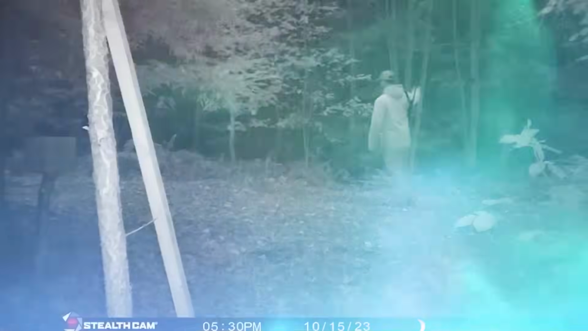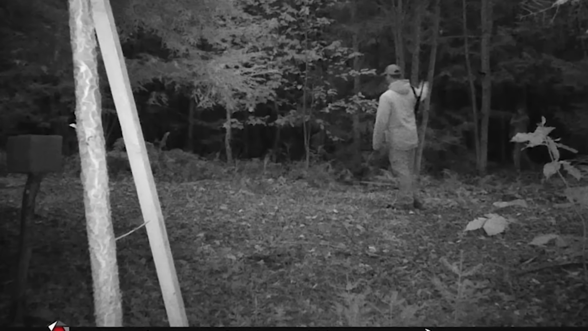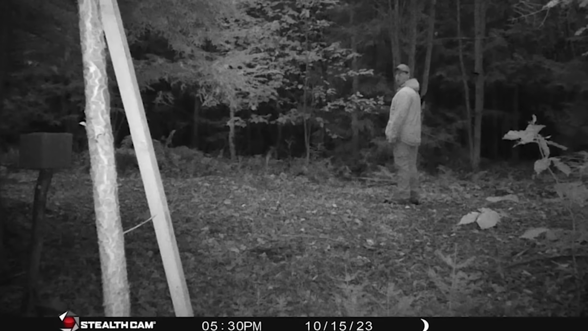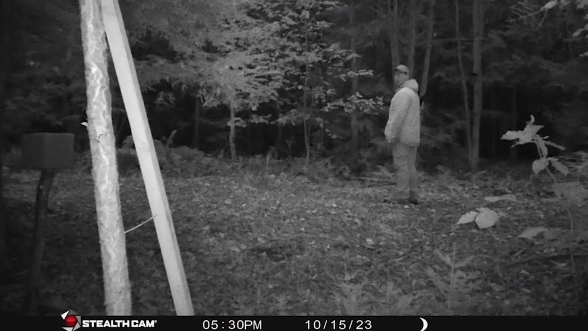This next Reddit post is from 2 months back. JT245 writes, "Hello. After looking at some old photos from a trail camera, I noticed a silhouette in the background and a white spot on the second photo. My brother was alone and has no explanation. What are your theories?" Now, take a real close look at these images and see if you can spot anything.